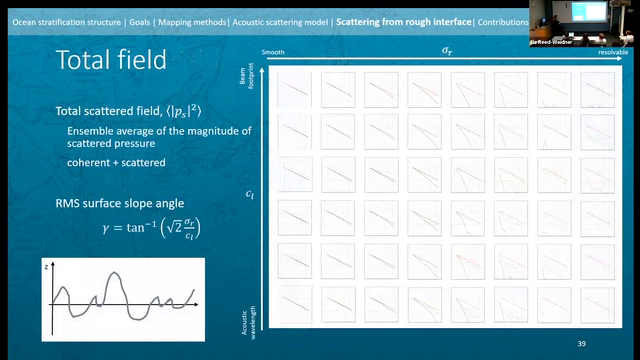I'm going to switch over to the total scattered field. So this is an ensemble average of the magnitude of the scattered pressures, no longer considering phase, which means we have both the coherent and the scattered fields in this term. And its frequency dependence is a function of both the root mean squared height of the distribution and the correlation length. And we quantify this by the root mean squared surface slope angle, or gamma. And this really is just a measure of the distribution of individual surface elements tilts away from smooth.